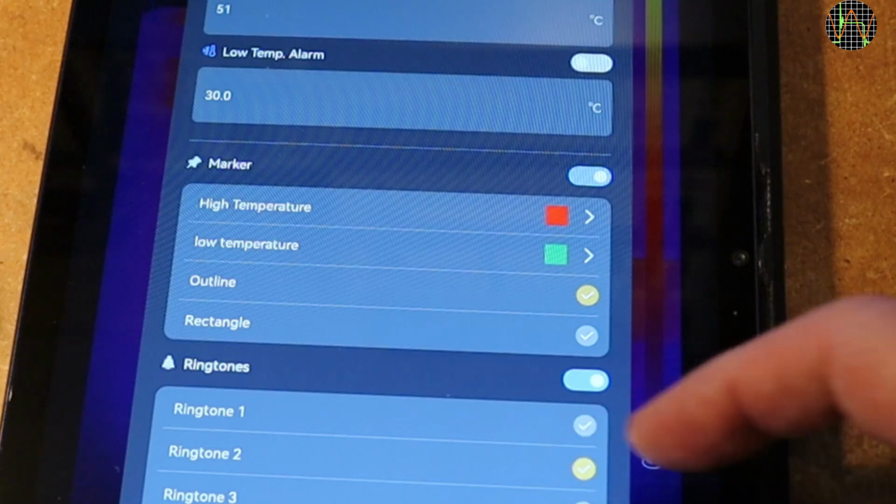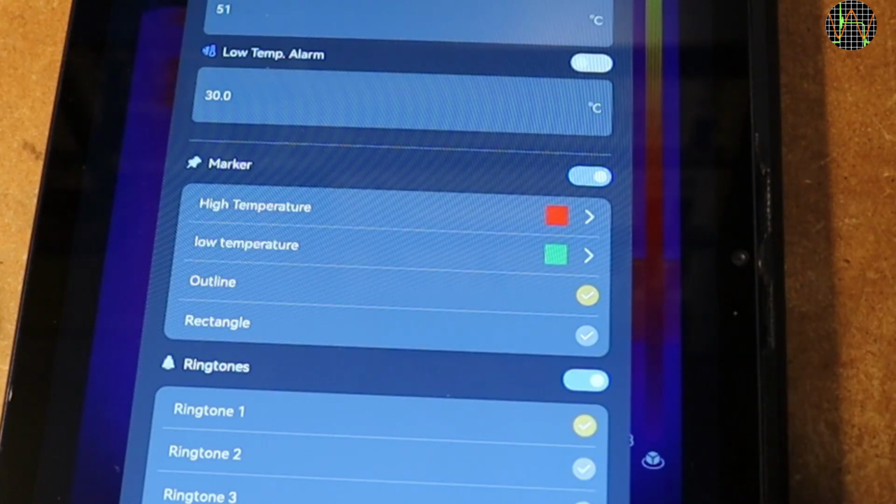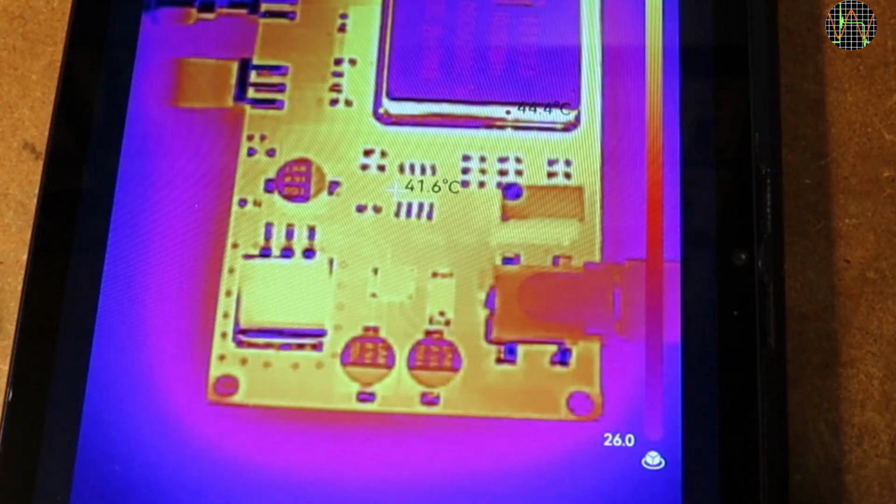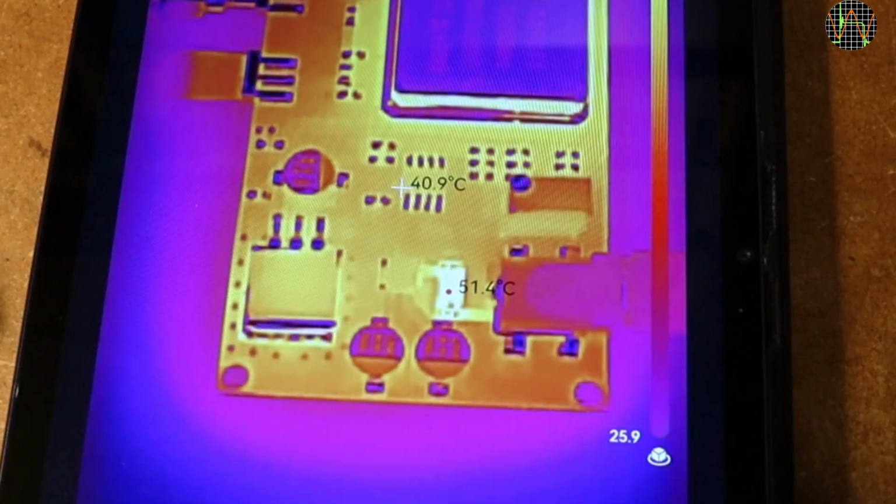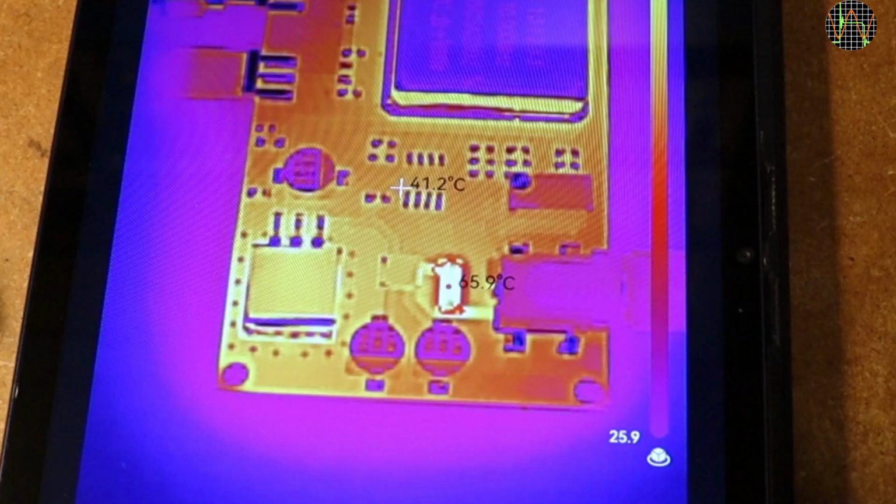You can pick from various ringtones. With the selection saved, it's time to turn the power back on. The board has cooled to about 44 degrees Celsius. Immediately that protection diode gets hot, and quite a bit. 65 degrees and more, triggering the alert and the surrounding markers.